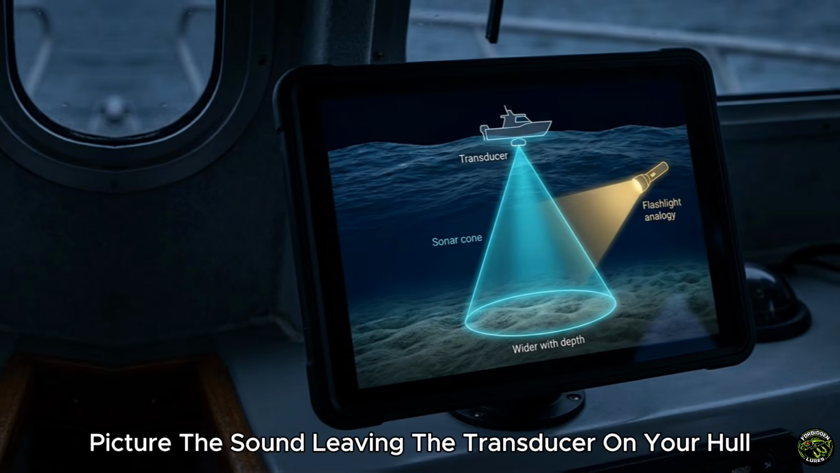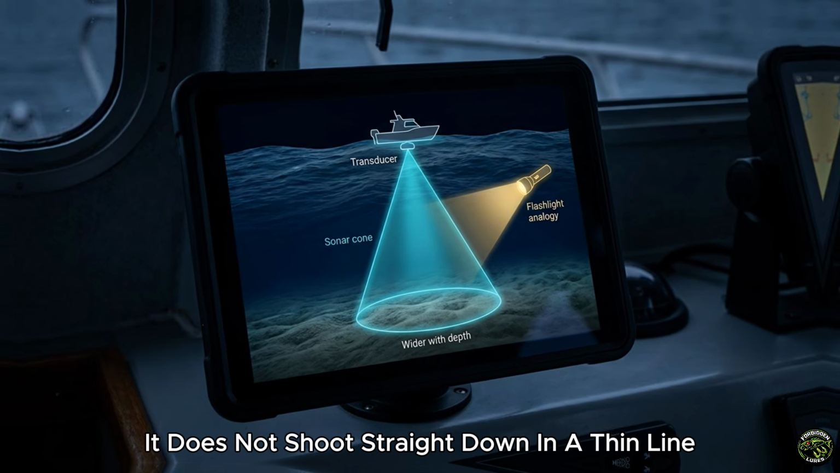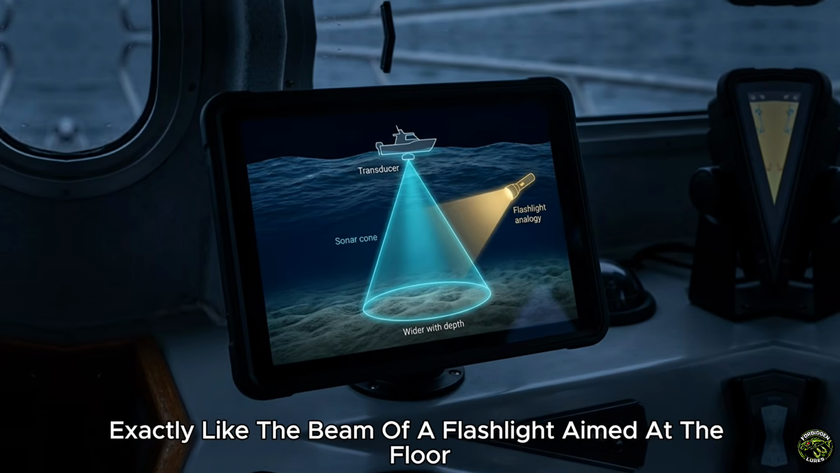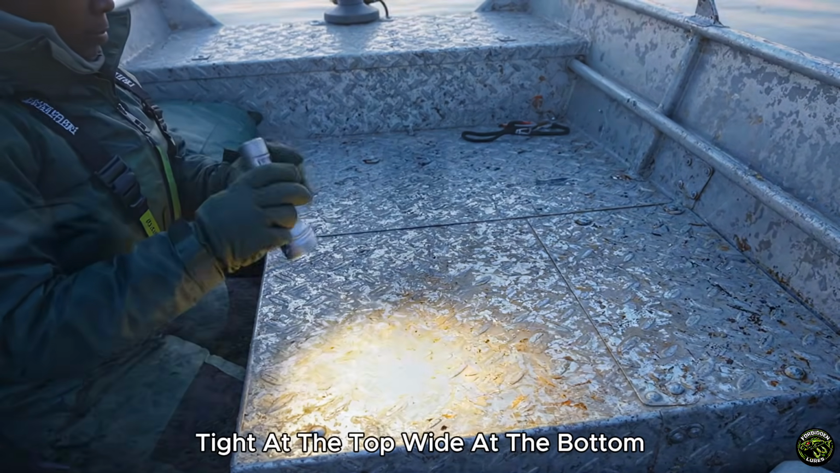Picture the sound leaving the transducer on your hull. It does not shoot straight down in a thin line. It spreads into a cone, exactly like the beam of a flashlight aimed at the floor. Tight at the top, wide at the bottom.